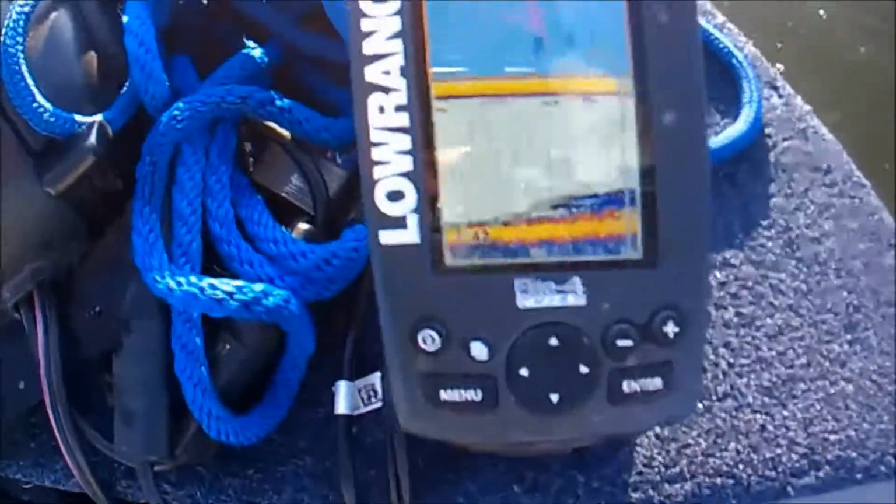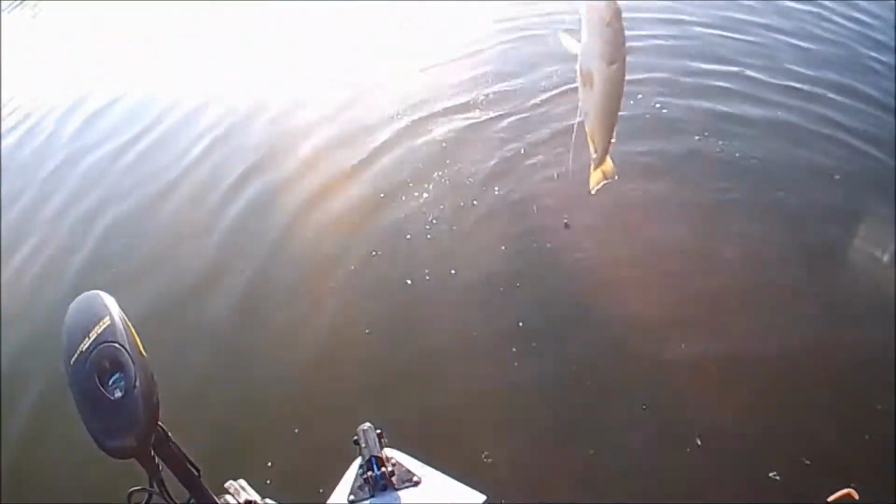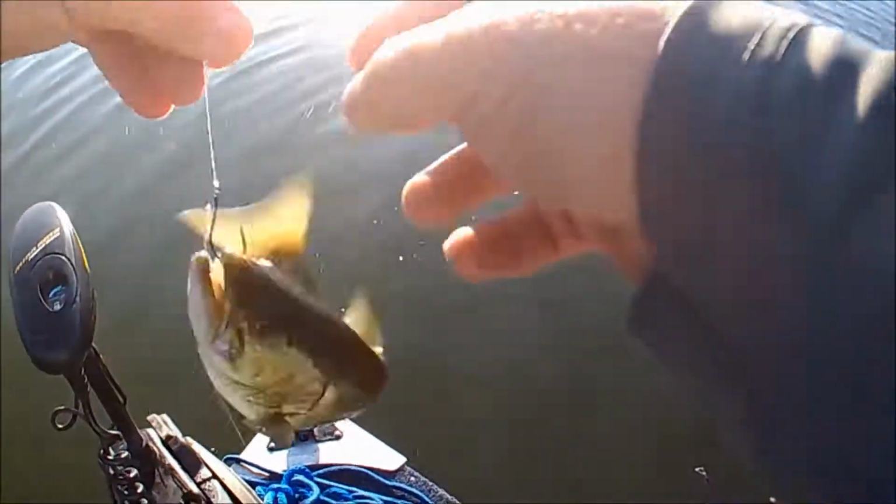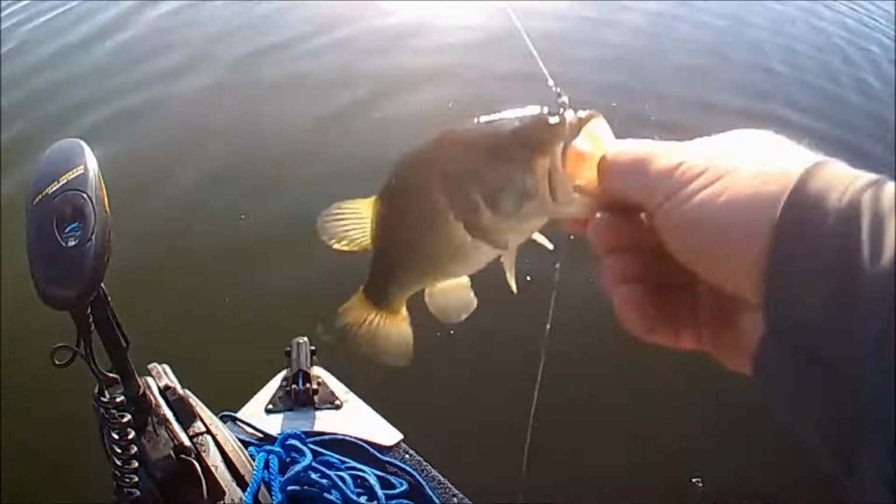Right off the bottom, right where it marked those fish. See right where it marked that? All that clumps and stuff. Look at that. Right under the boat. We marked them. That's how you play video games with your electronics. Especially if you got that chirp, you could see that.